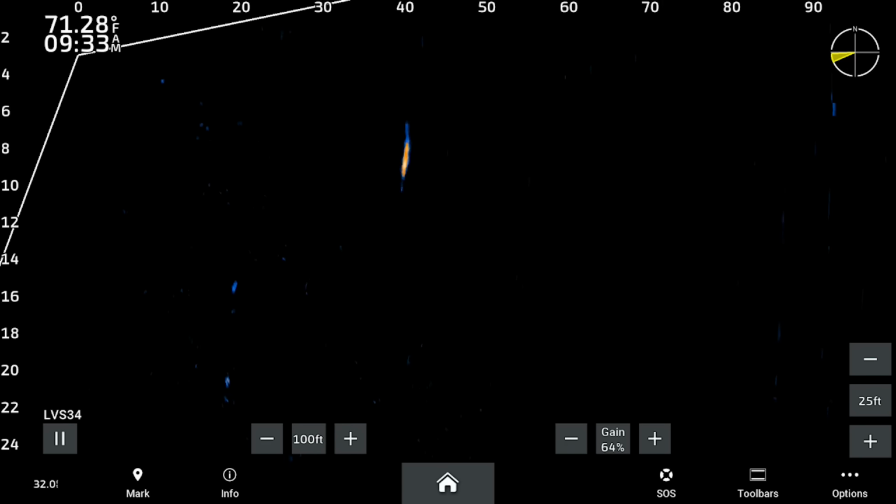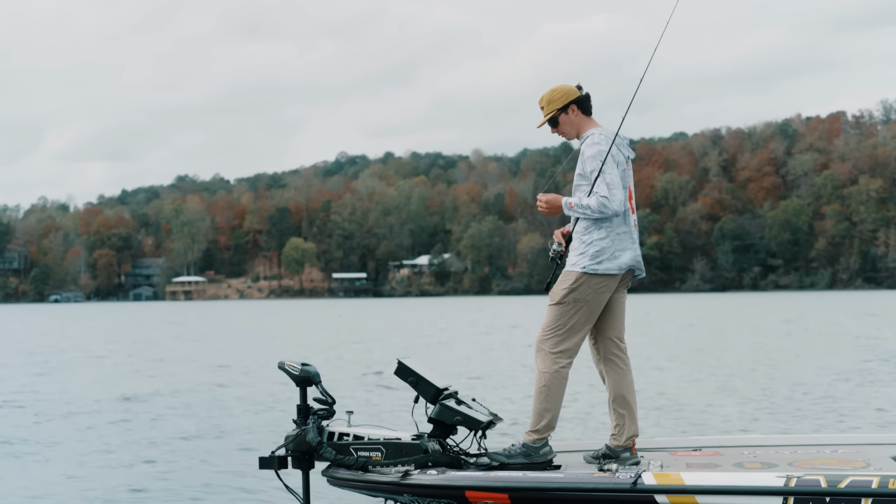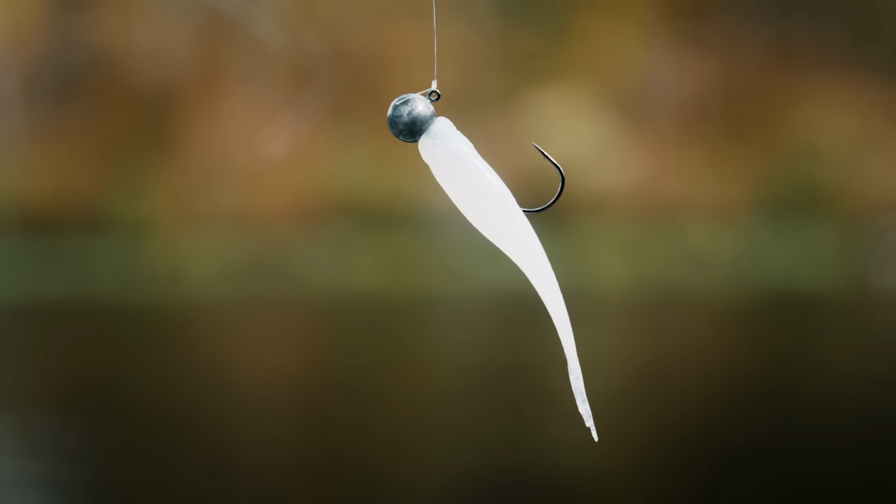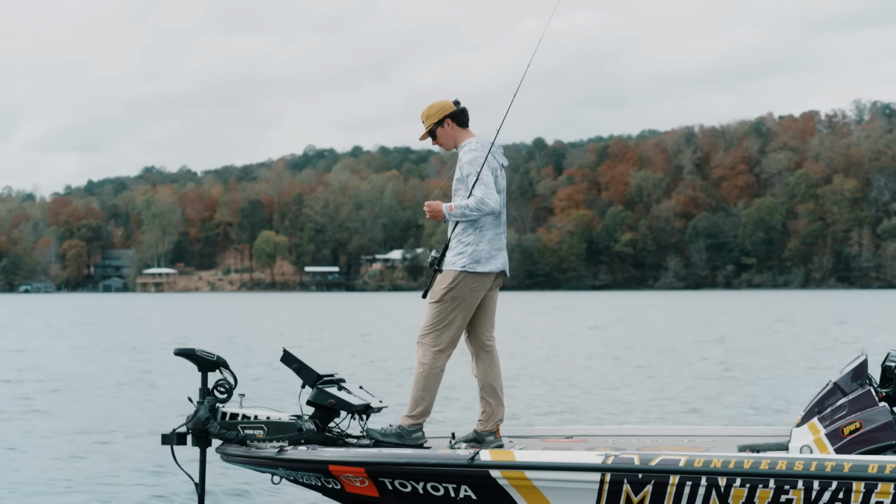So it's just all about gauging the fish and how fast they're going, and it's all about reading your electronics. That'll tell you what bait to throw. So when throwing a minnow, I always want to throw the lightest head I possibly can, just because I think when you get too heavy of a minnow, it doesn't float right in the water and it's not as natural as it could be. So I always throw the lightest head I can get away with.